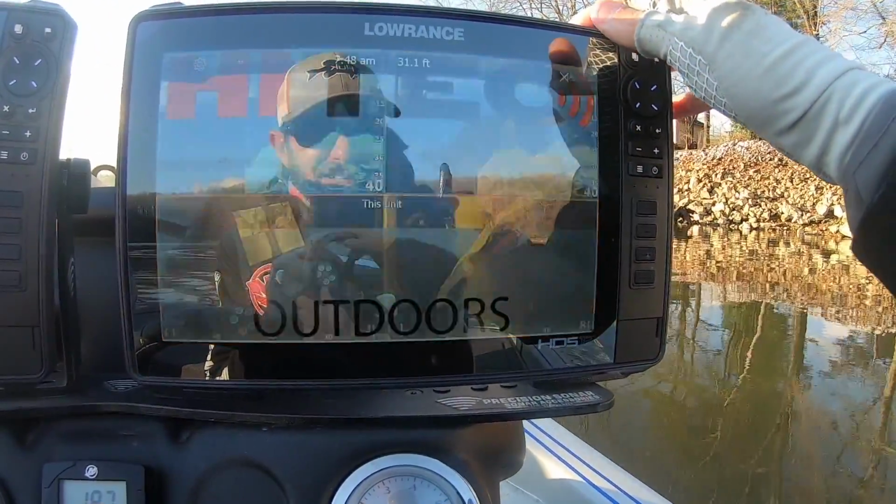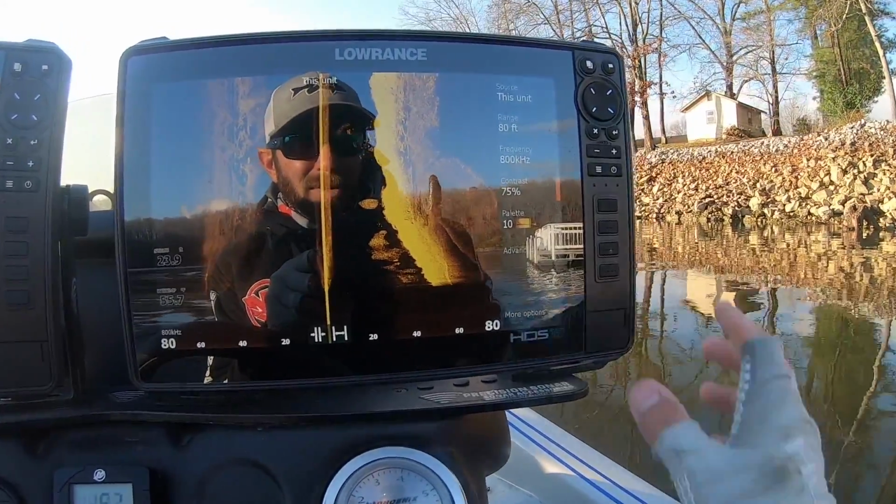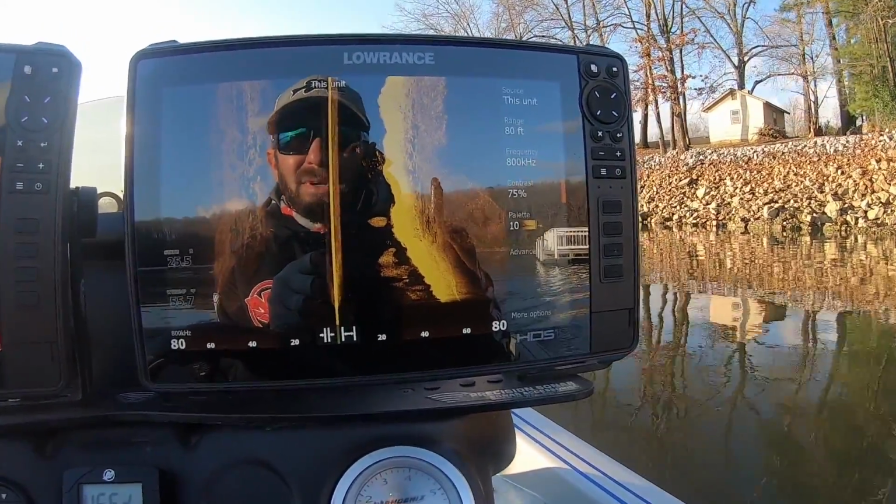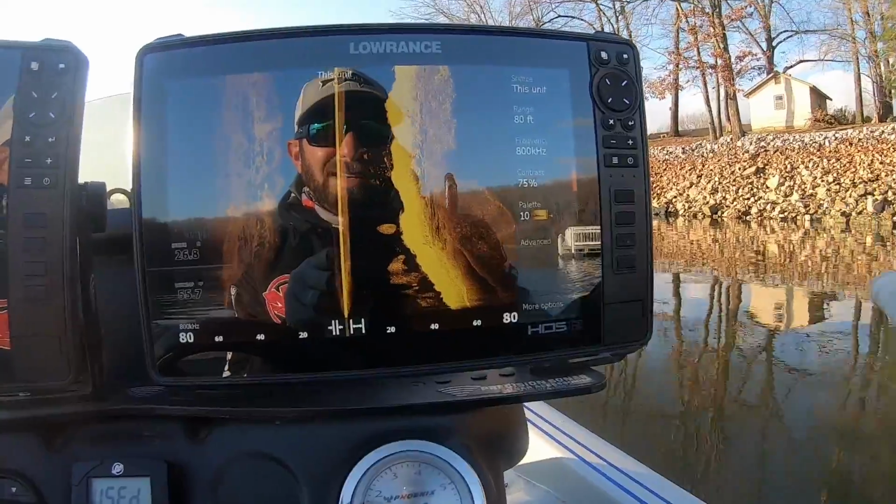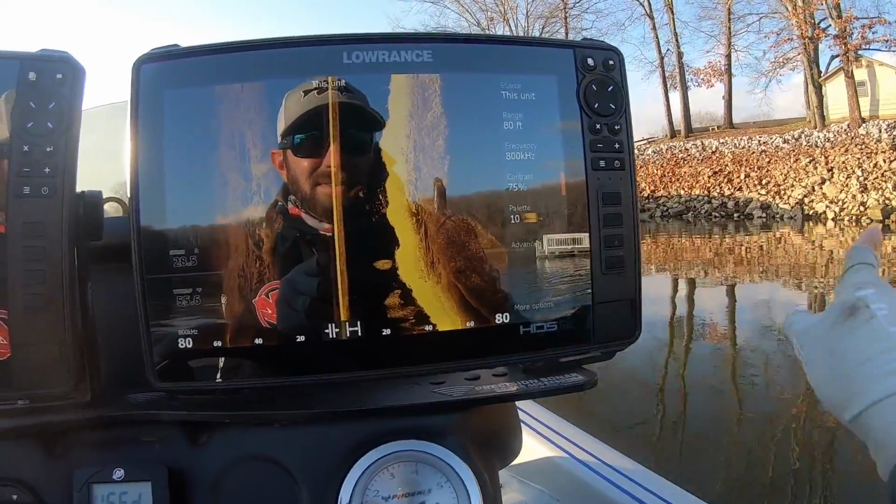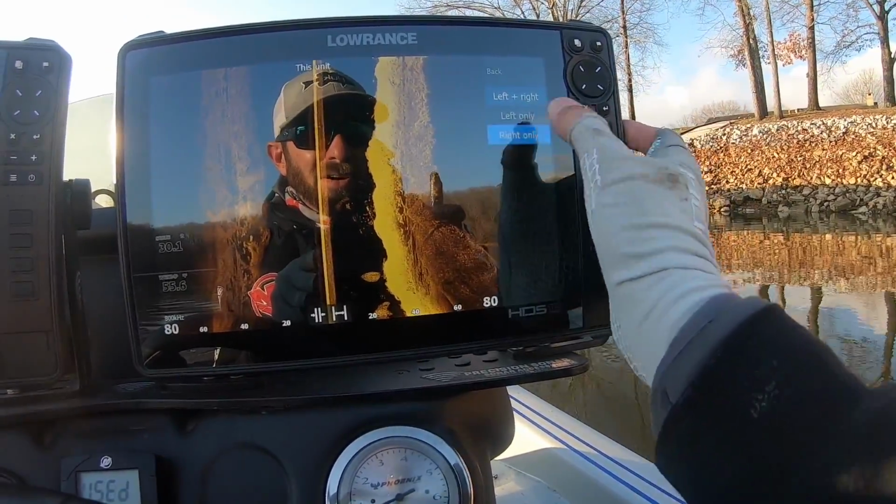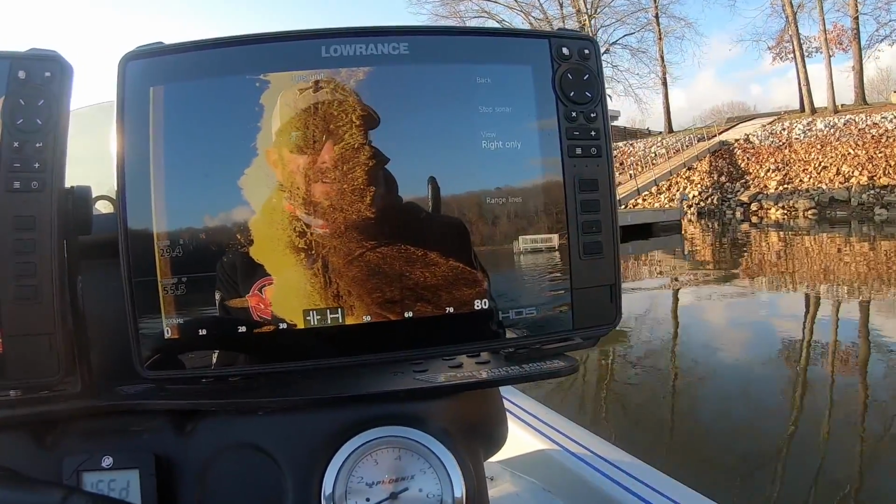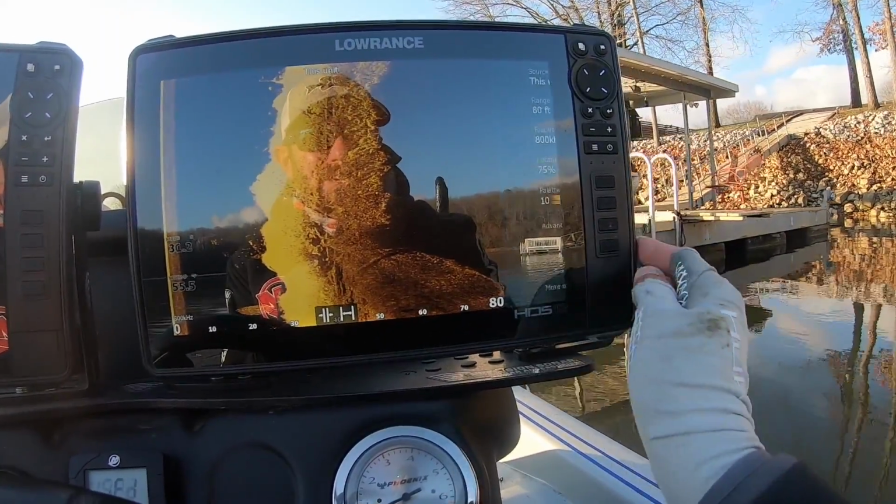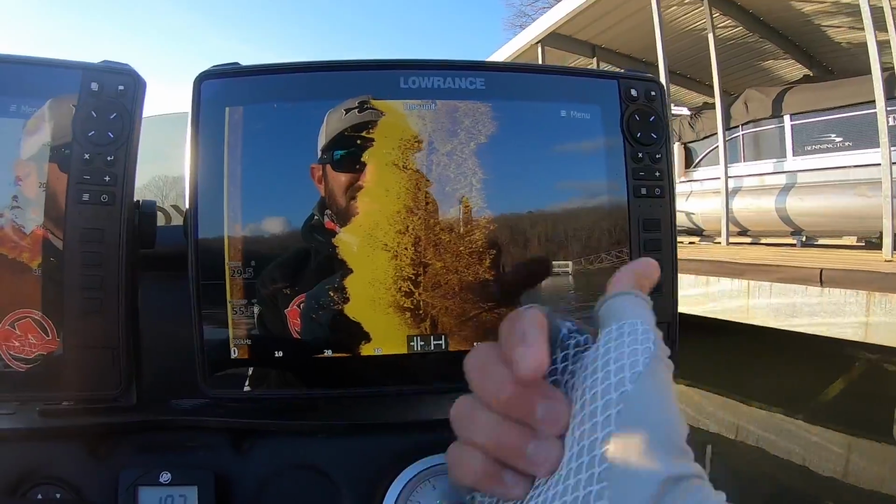So what I'm going to do is get a full screen of side scan. Now when I'm going down through here, the only way I need to look is to the right. I don't need what's out here to my left. I need what's over there to the right. So we're going to go to more options, view, right only. Now I've got a full 12-inch screen, or if you have a 9-inch screen or a 7-inch screen, of right hand side imaging.